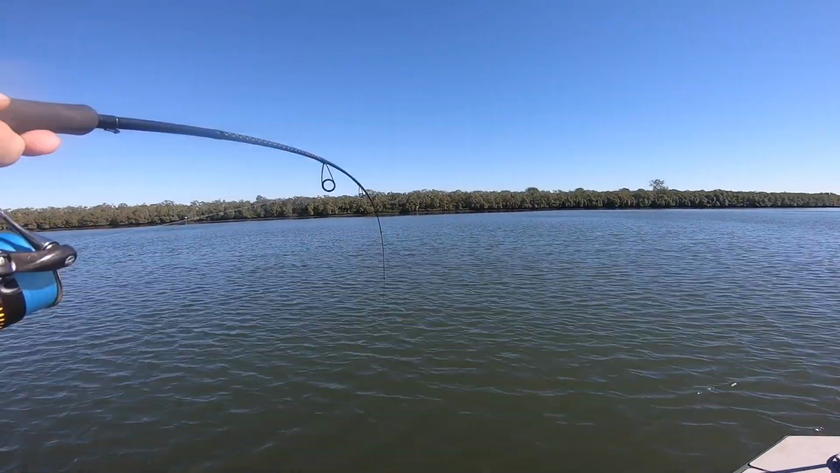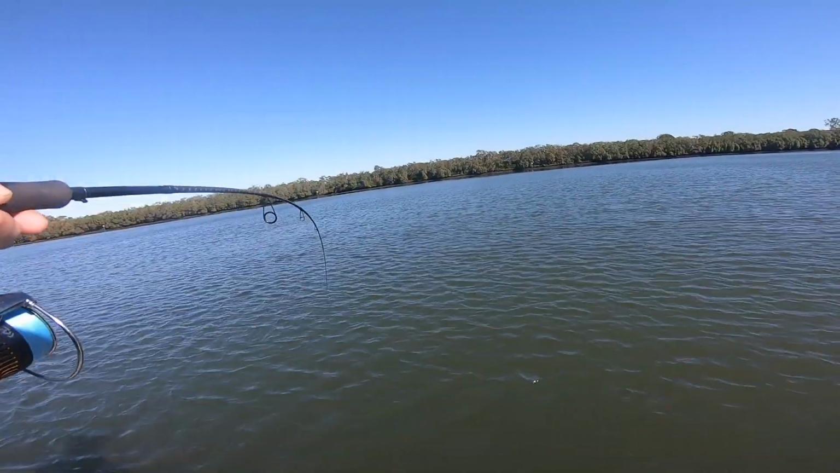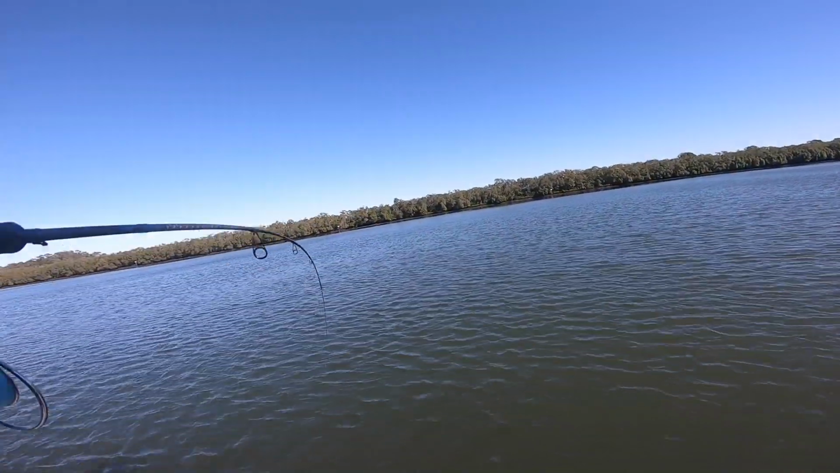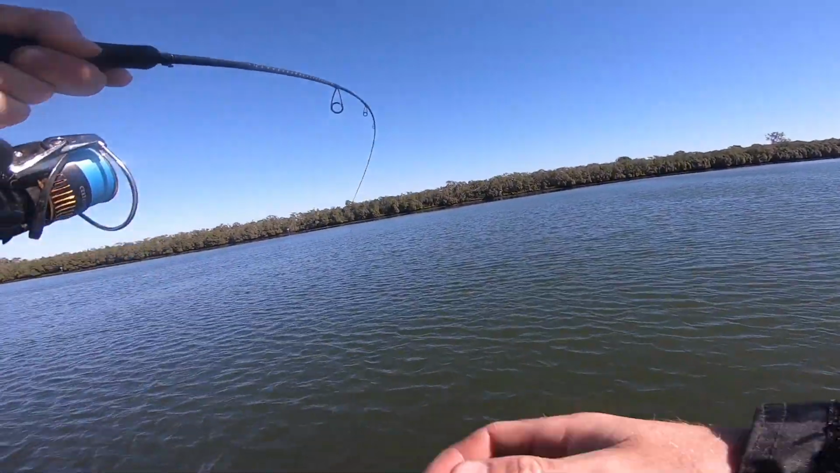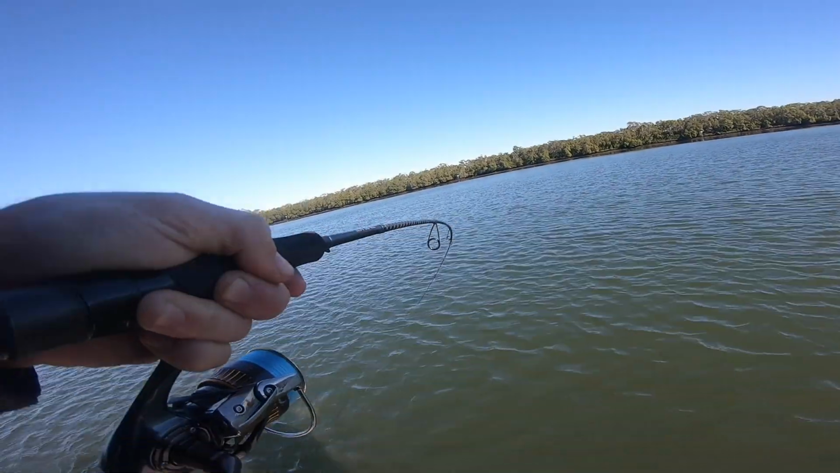I found one rock just sitting out in the middle here, and there's a whole school of bait off the back of it. And I thought, you know what? I'm gonna spot lock and just cast over the top of it and see what we can find. Bang, straight on. It's literally second drop.